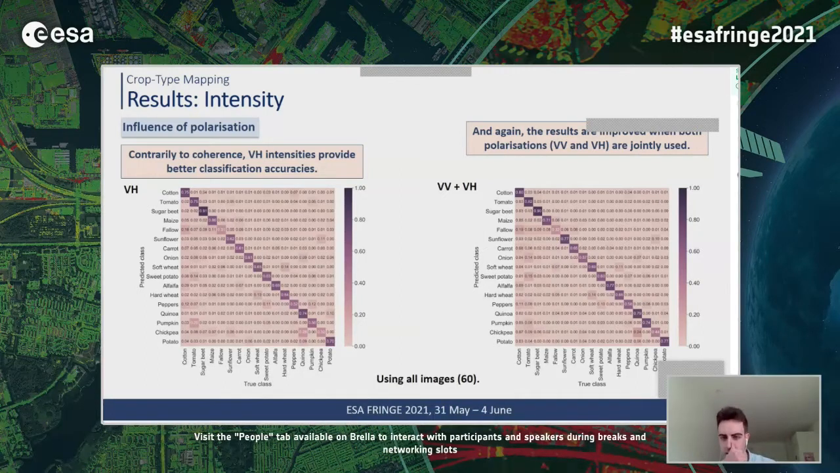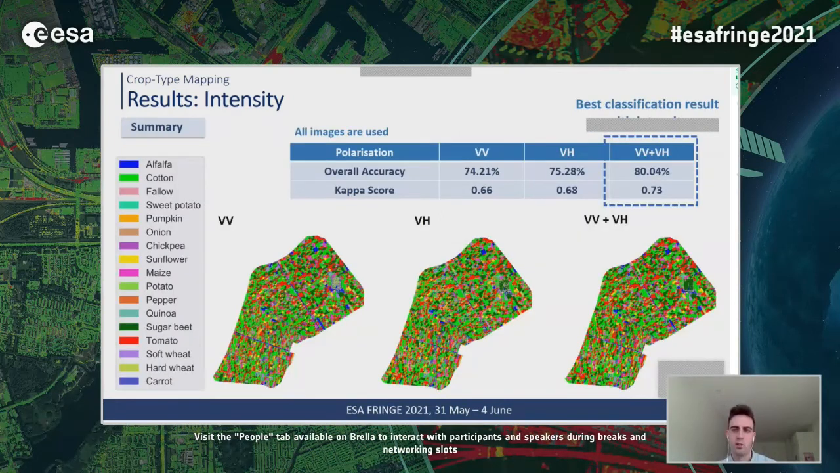This is the confusion matrix obtained after using all the 60 images. So again, as a summary, when we use only intensity, we obtain very similar results to the ones obtained with the coherence. We have again an overall accuracy of almost 80% and the same kappa score, which is quite remarkable.